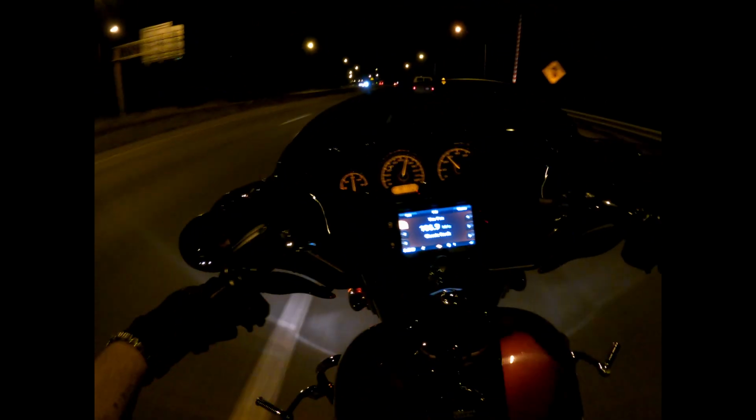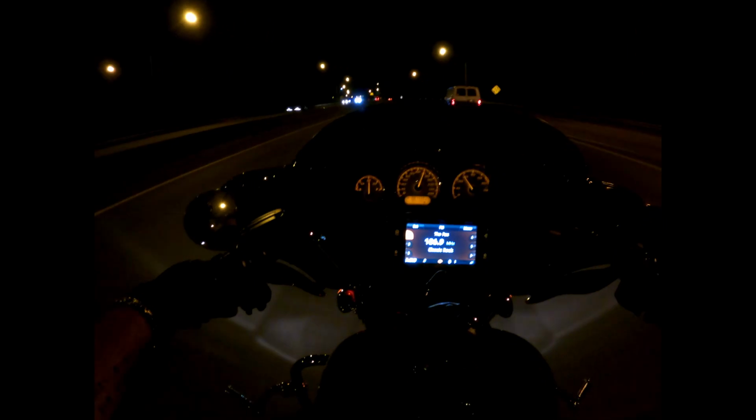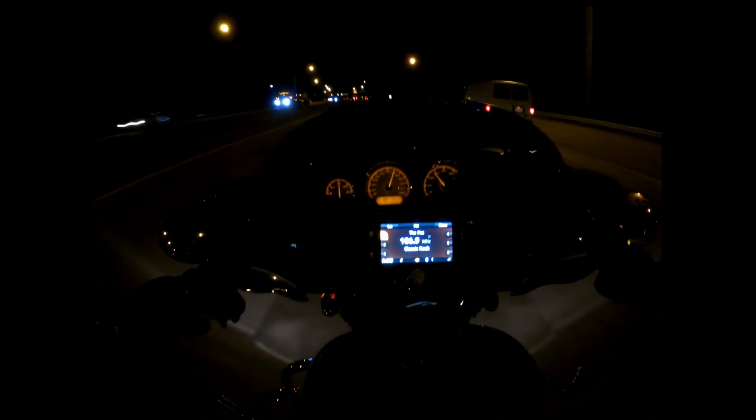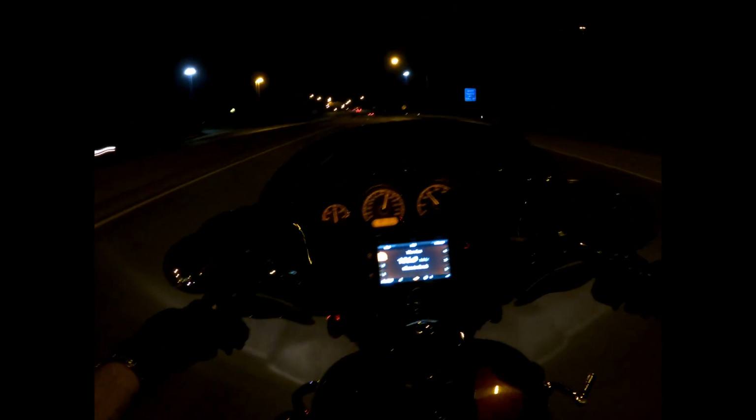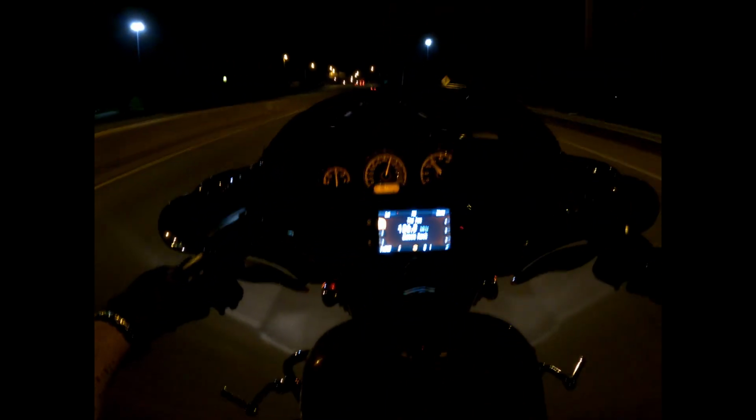And I'm trying to watch the roadway here for any big bumps or, you know, major imperfections, so I don't break the bottles. It's a nice cruise, though. Not a whole lot of cars out late at night, so it makes it nice.